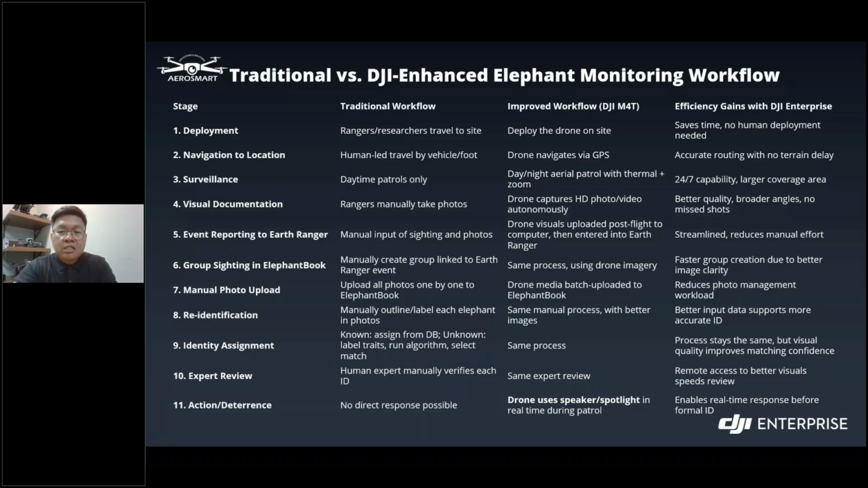So with the DJI Matrice 4T, drones can be deployed quickly to navigate via GPS and patrol both day and night using thermal and zoom cameras. They can capture high quality visuals automatically, which improves documentation and speeds up group sightings, and upload and share them with their colleagues.